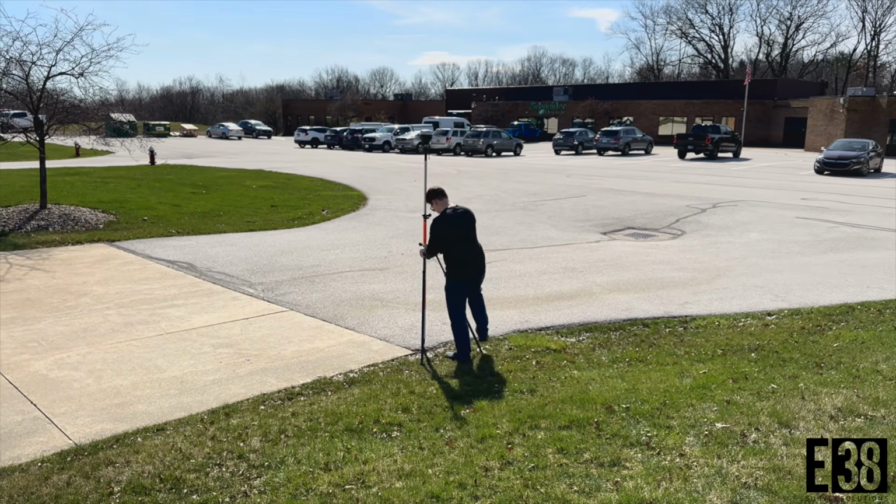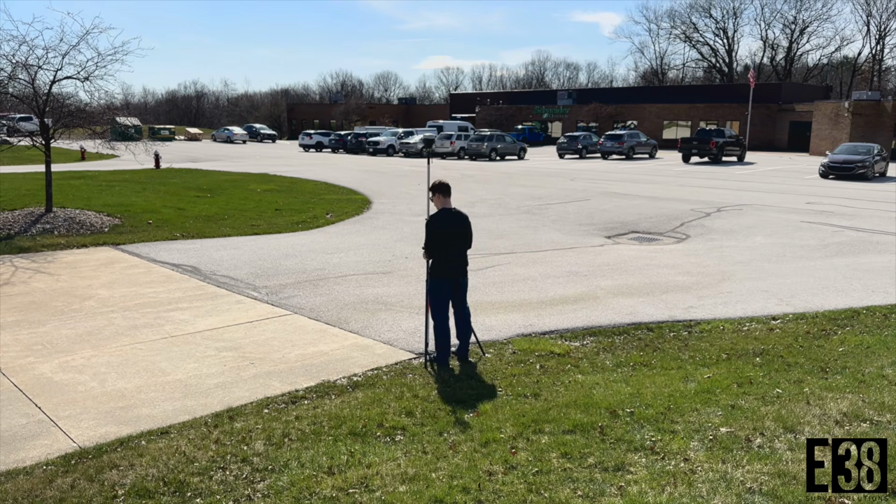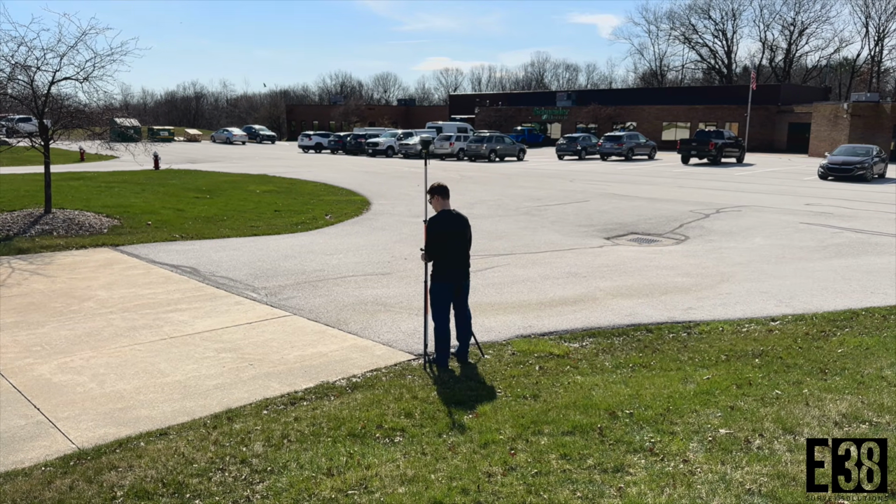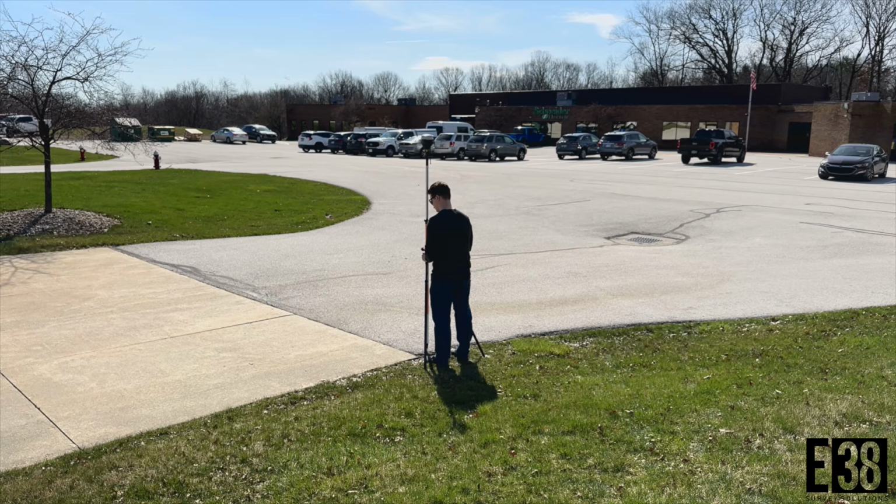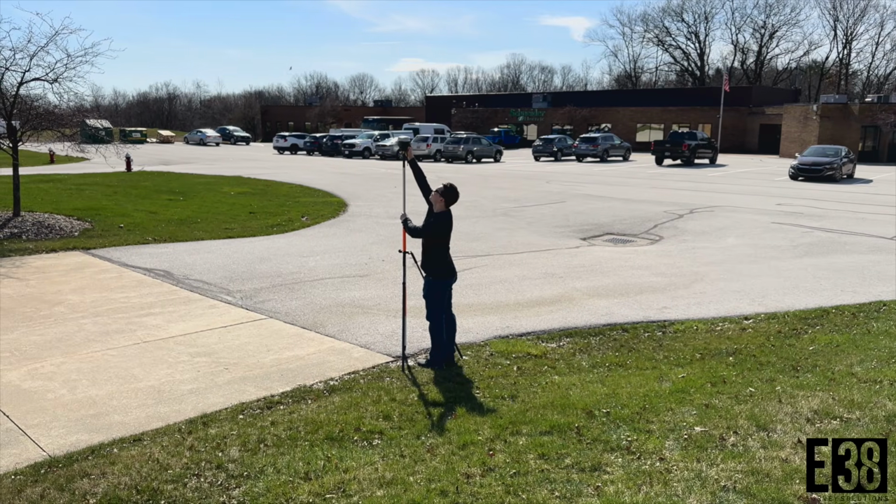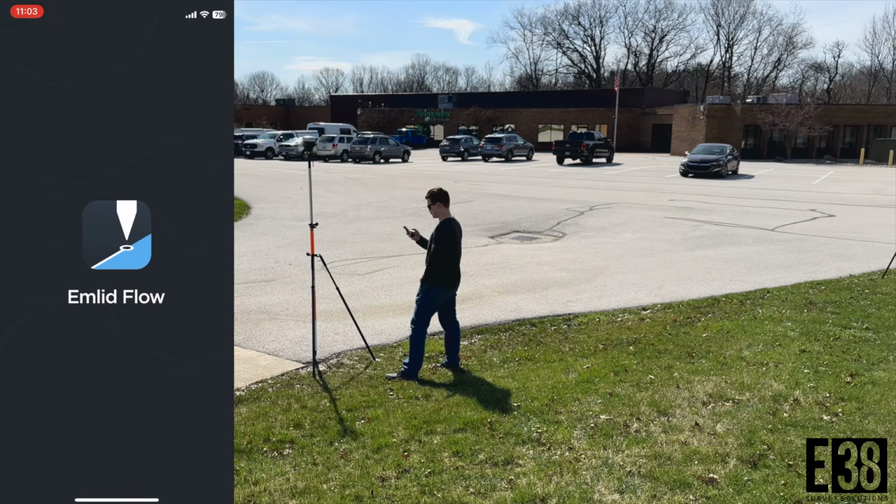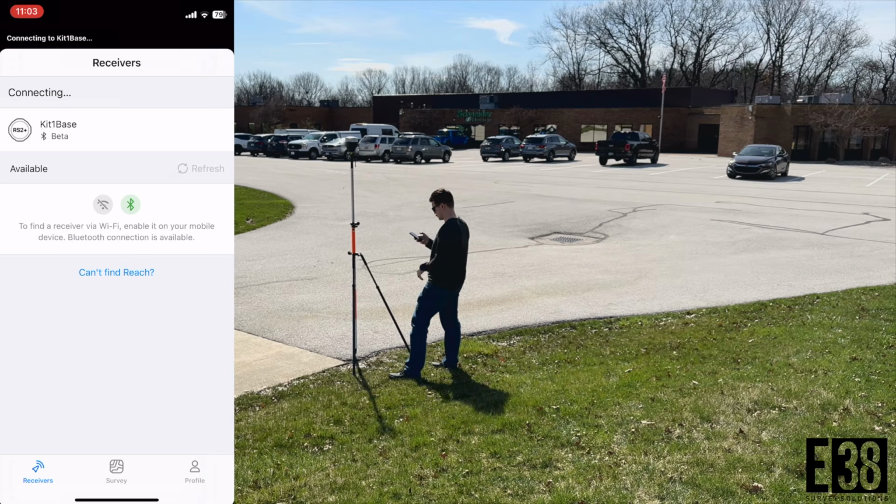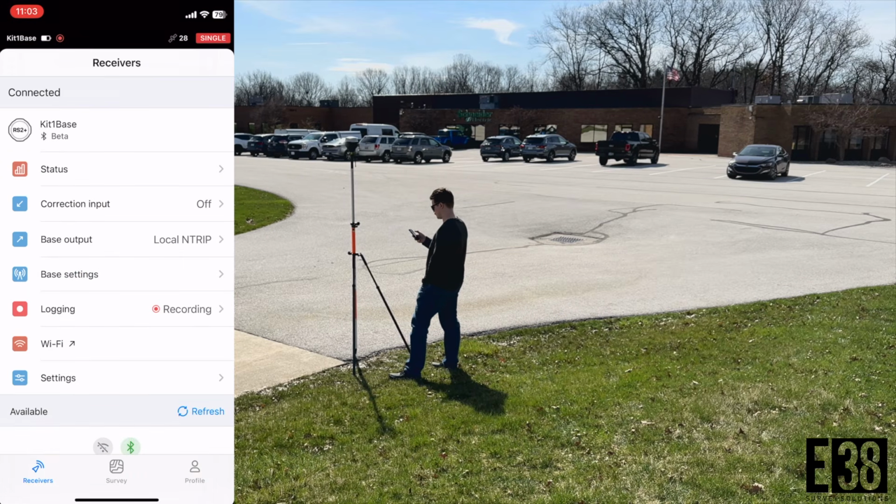Out in the field, we'll set and level the base, boot it up, and make sure the settings and configuration are correct. I want the base output to be over the lower radio, so the rover will receive corrections while I collect my check shots.